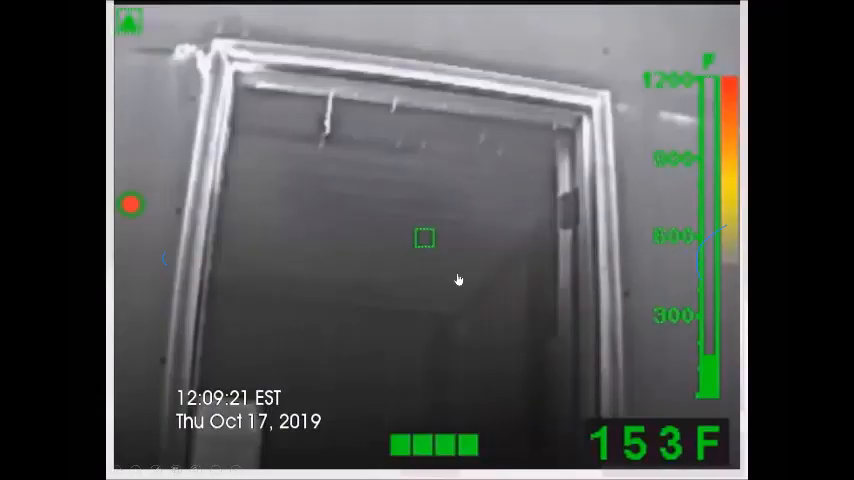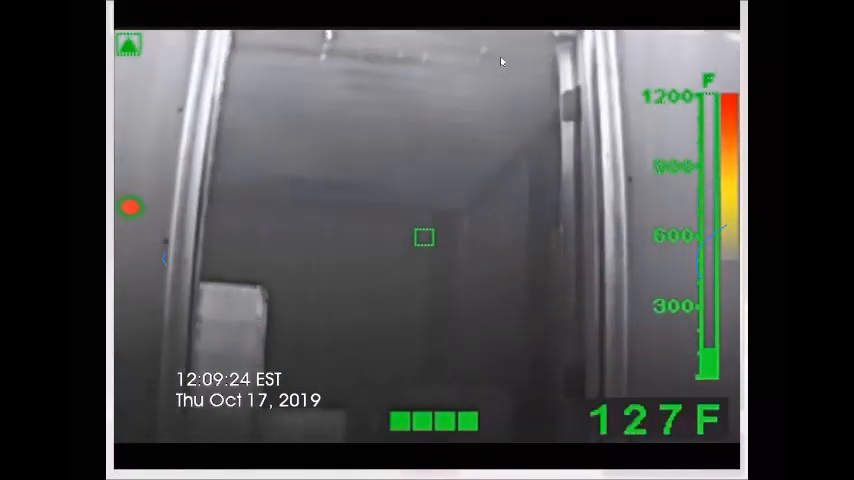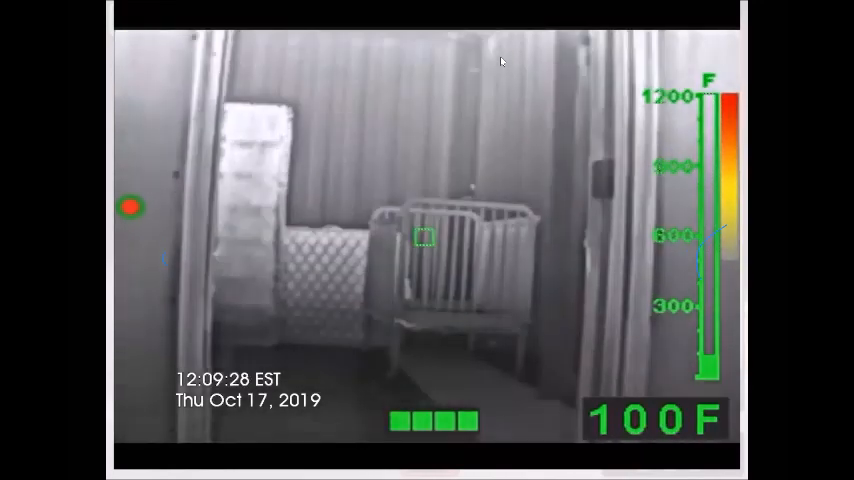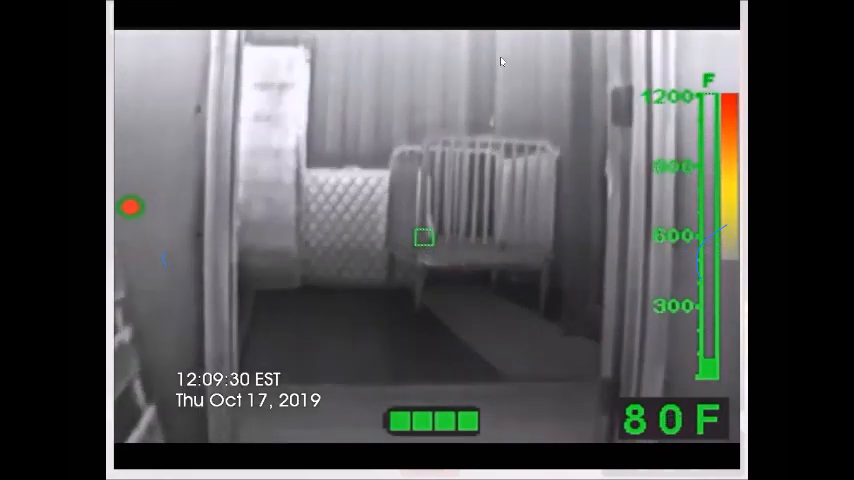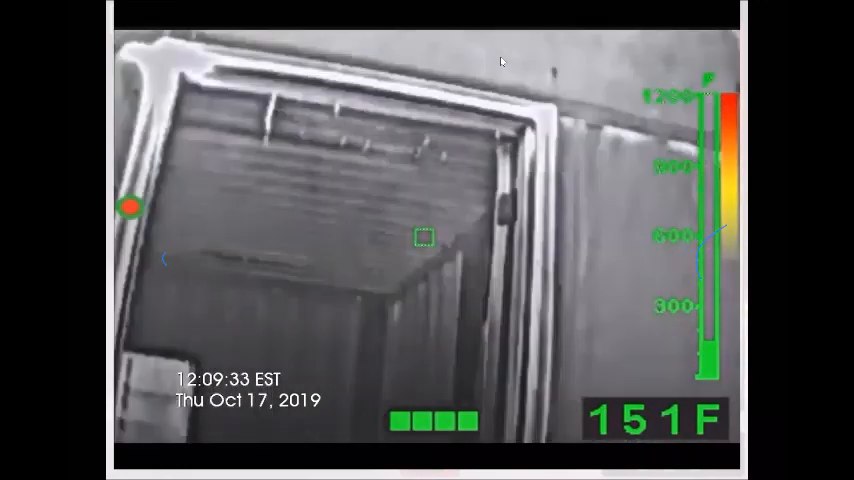This is a Bullard camera. This was another training that we did. We're already in sensitivity mode switch. Look at the detail right now. Up high, our convective currents are moving through the doorway. We can see we have a crib in the room, and our camera flipped back to a low sensitivity, and the detail changed dramatically. So I brought the camera back up.